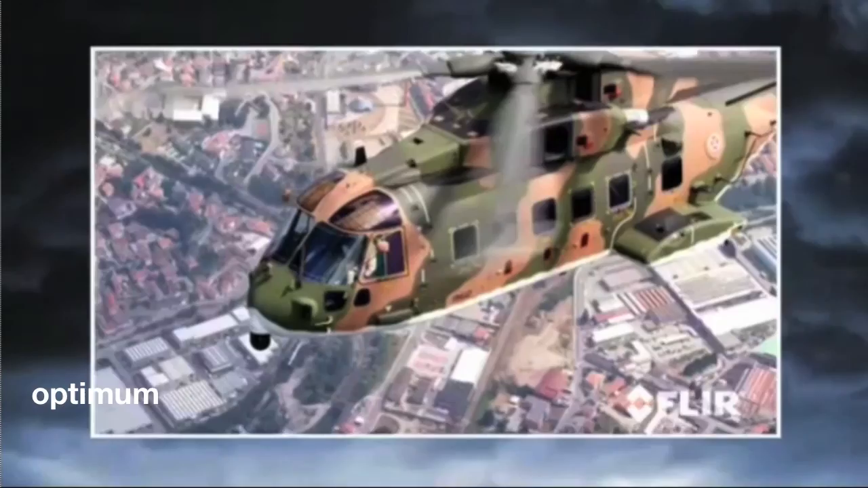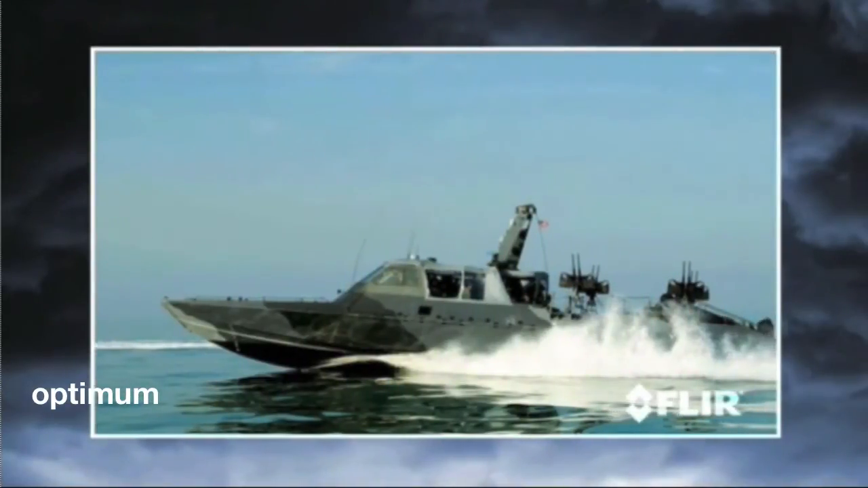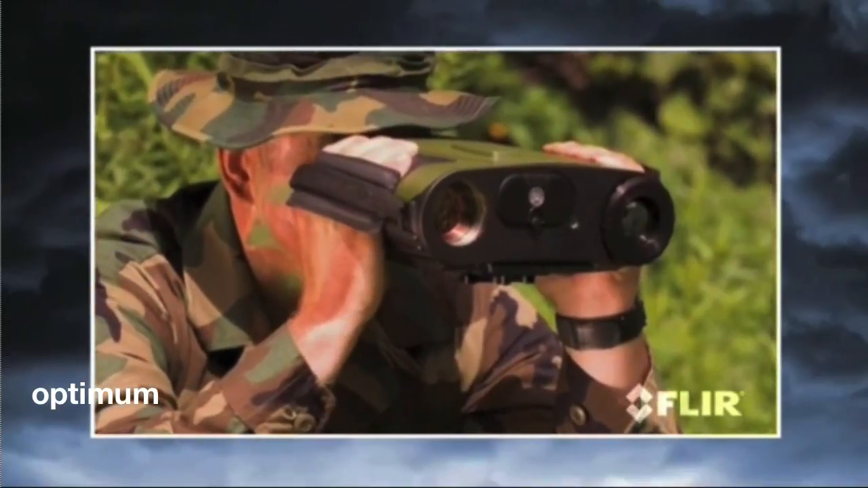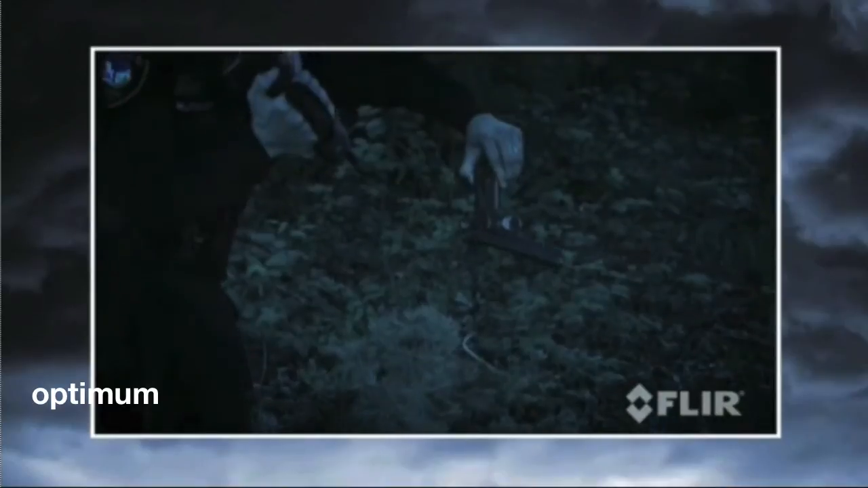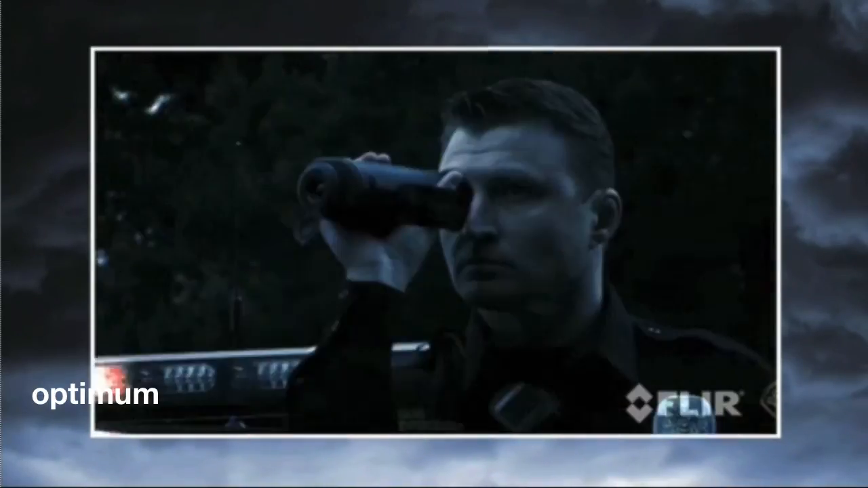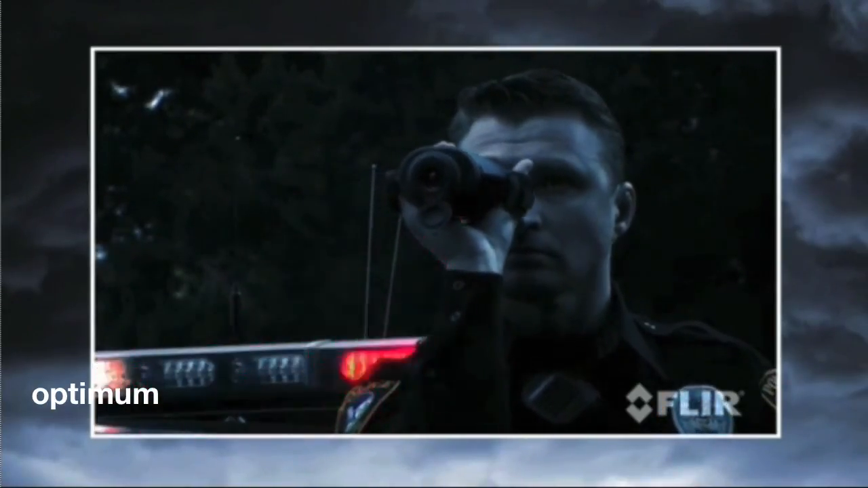And the H-Series is so affordable that every department can deploy with the same cutting-edge technology as the world's elite special operations forces. From suspect pursuit and apprehension to evidence gathering, from public safety missions to search and rescue, the H-Series is the tool you need for greater mission success day and night.